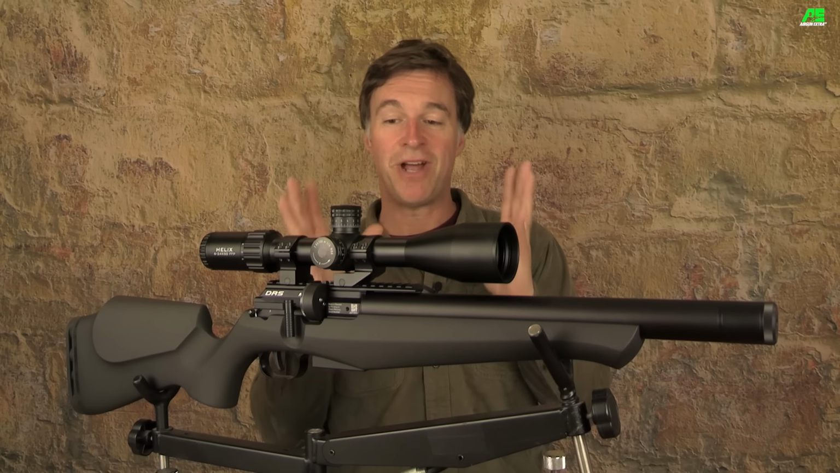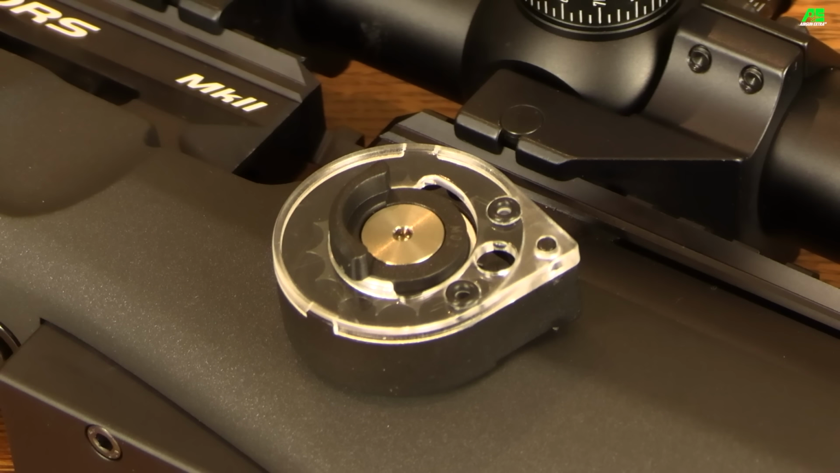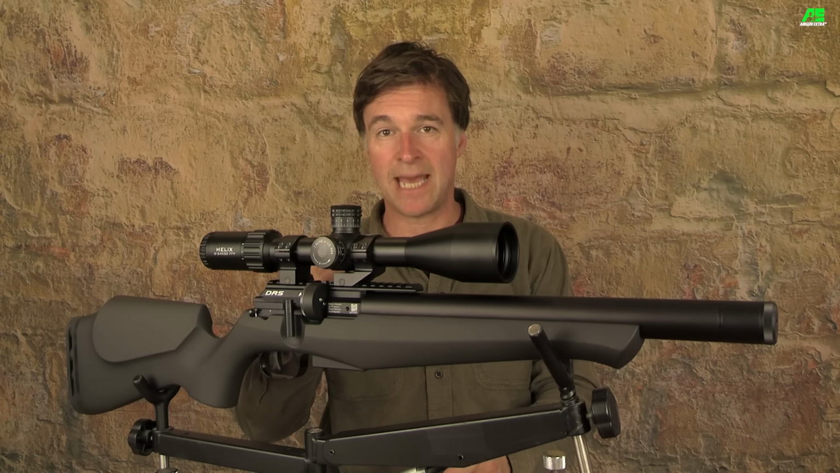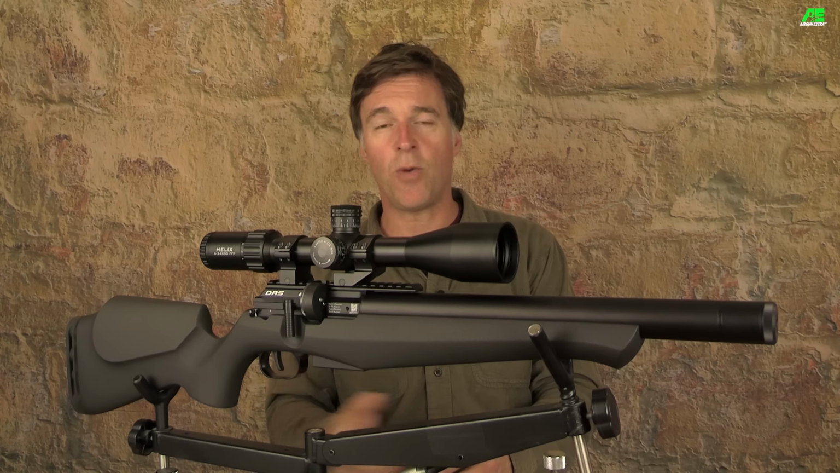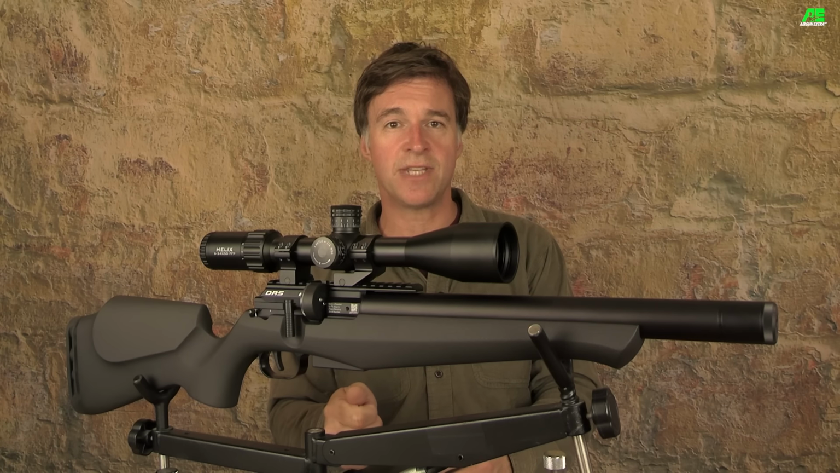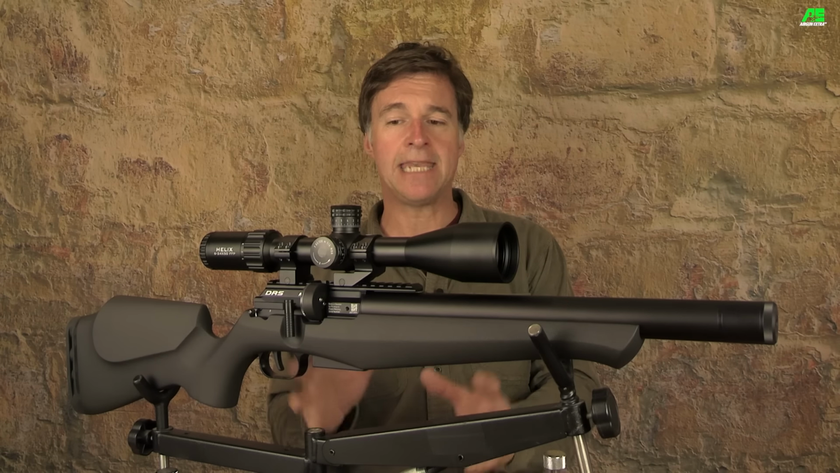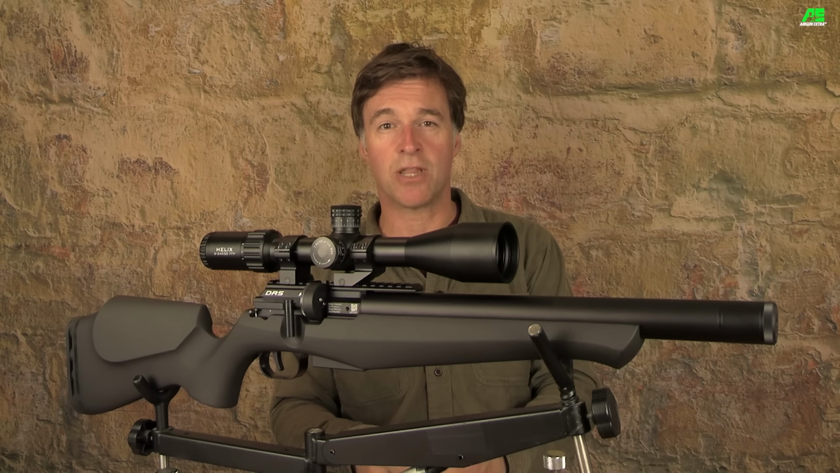So this gun runs a magazine fed action, and the supplied magazine holds 14 pellets or slugs in .22 calibre. That's got a nice low profile, and I believe this gun will also accept the higher capacity magazine. So calibre options include .177, .20, .22 and .25, and high power FAC models are now available up to .30